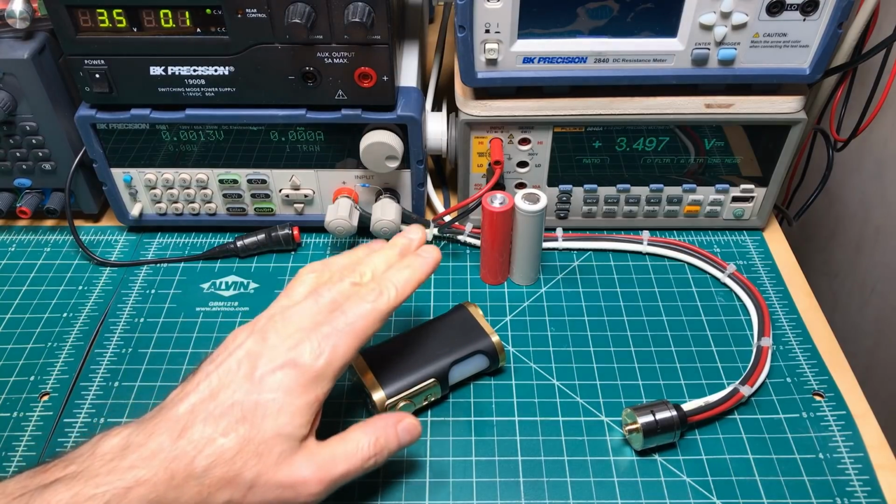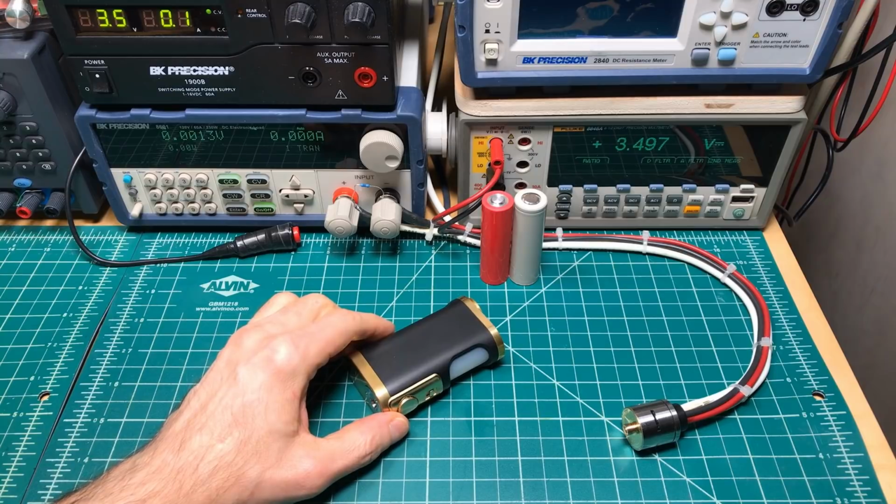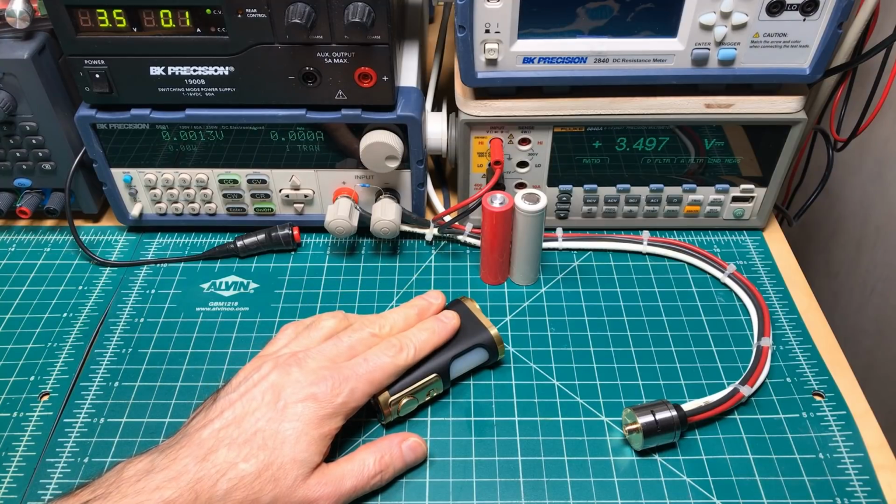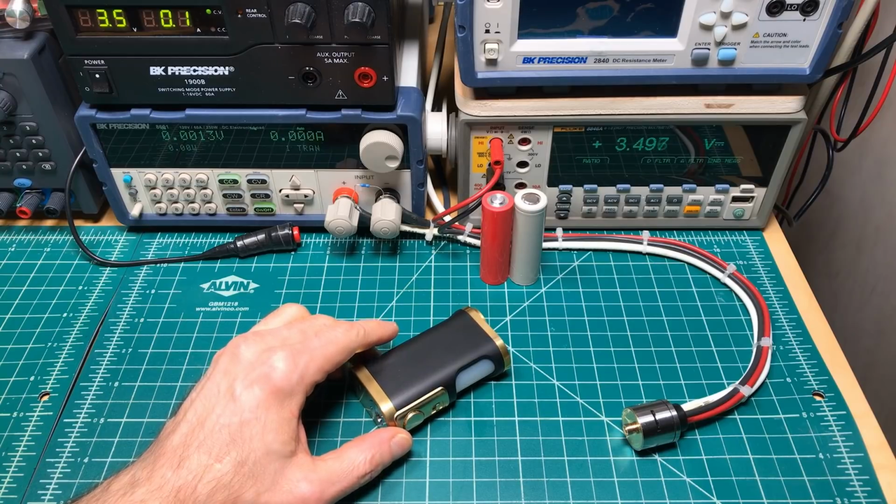Today we have the voltage drop testing of the Lost Vape Furyan squonking mech. This is a very, very long overdue video, and I apologize to Lost Vape for the extraordinary delay. And hopefully it performs well.